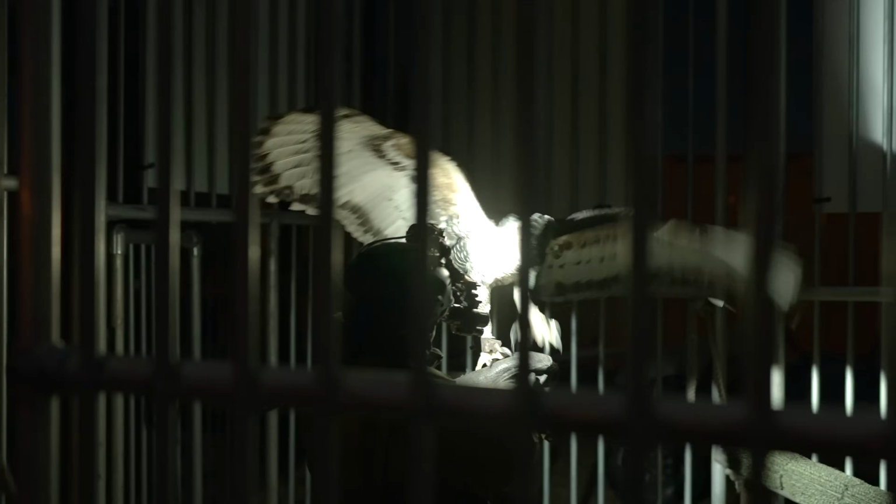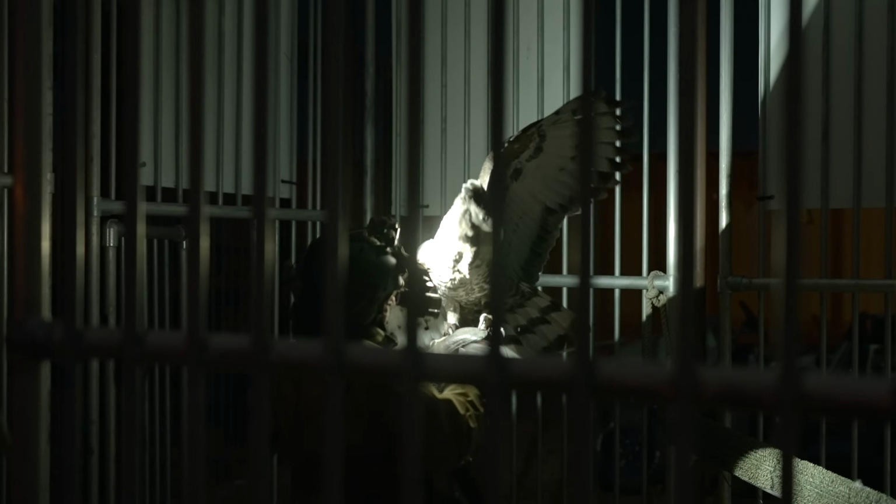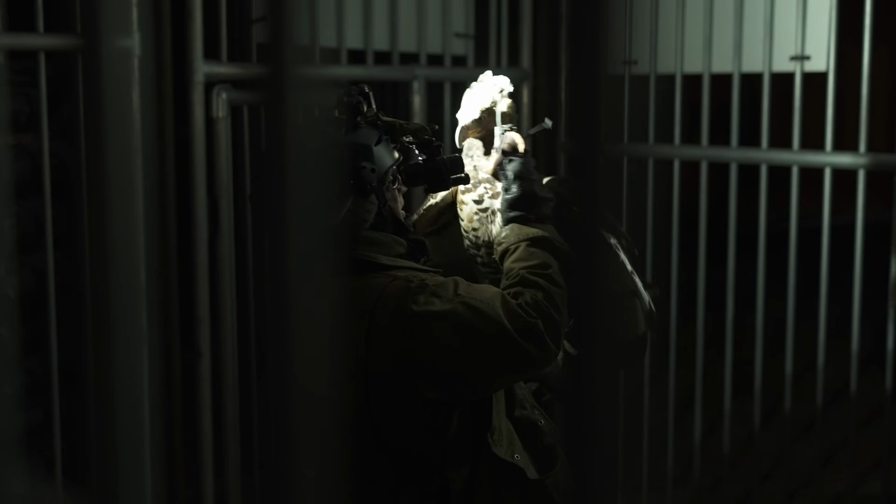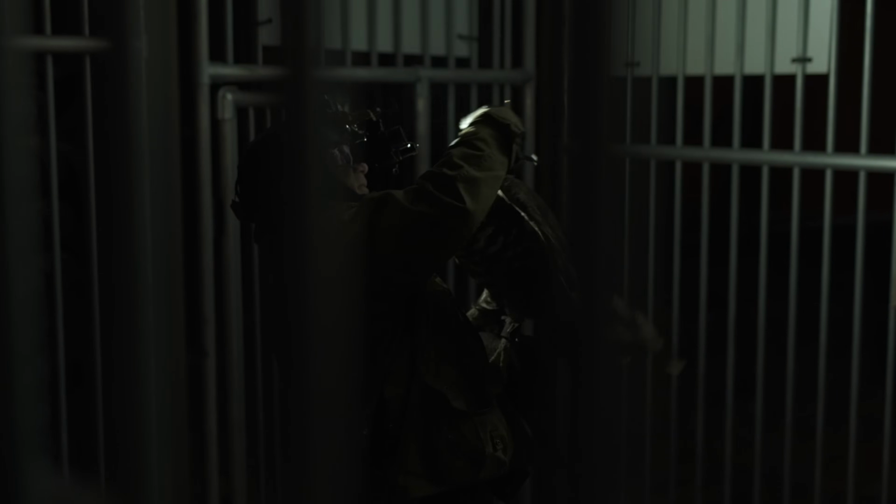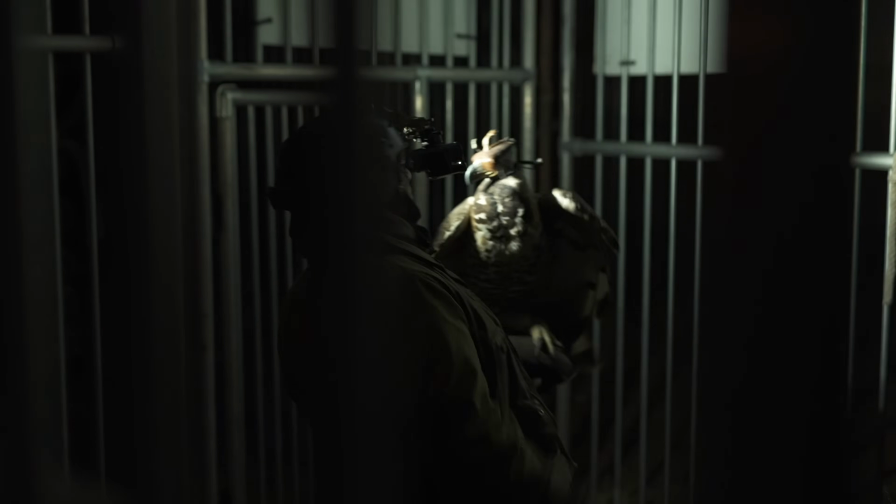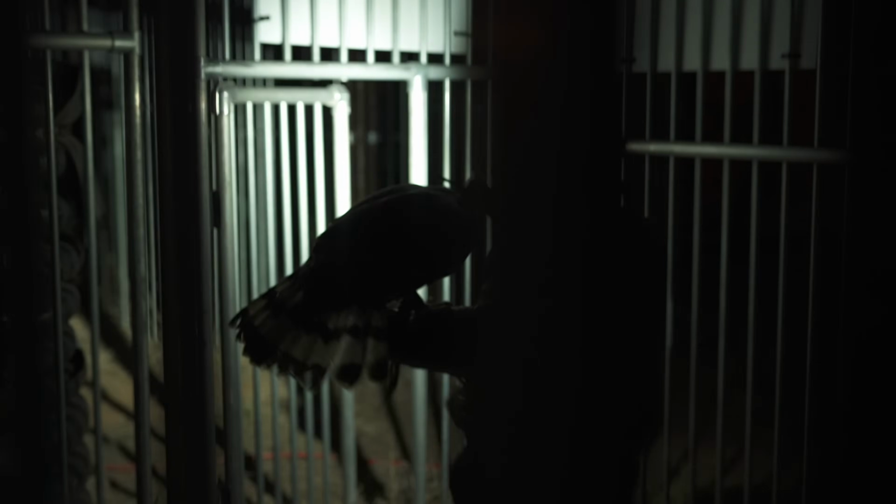Any bird of prey, especially these eagles, their psyche has to be appeased by their ability to hunt, kill, tear apart what they've killed, and eat it. Otherwise, they're not complete. You can go through bird of prey literature, falconry literature, and almost always you will see that behavioral problems in your bird are solved when you start hunting successfully.